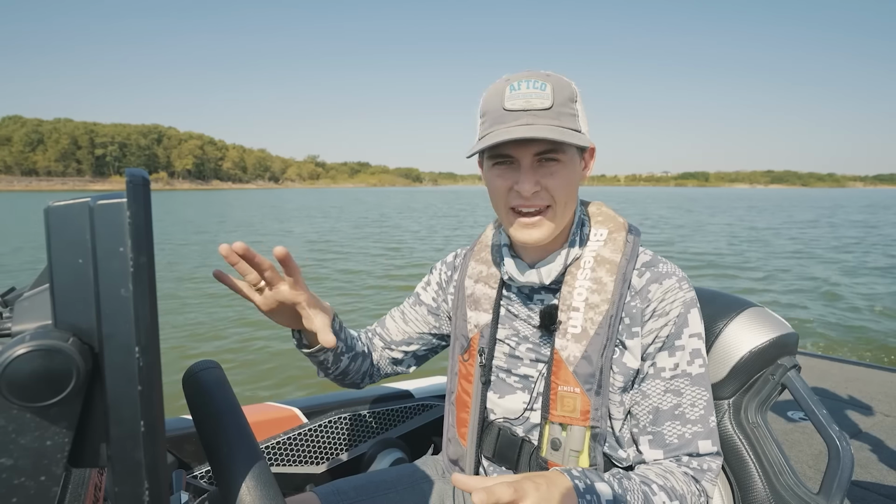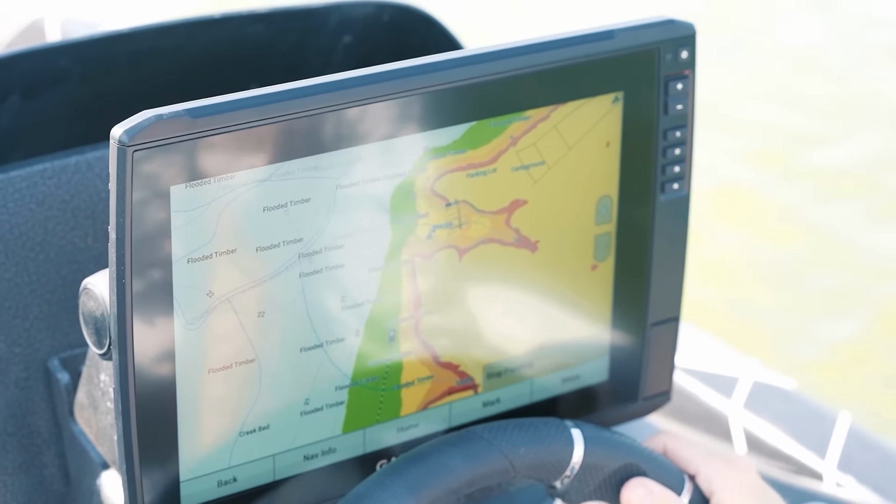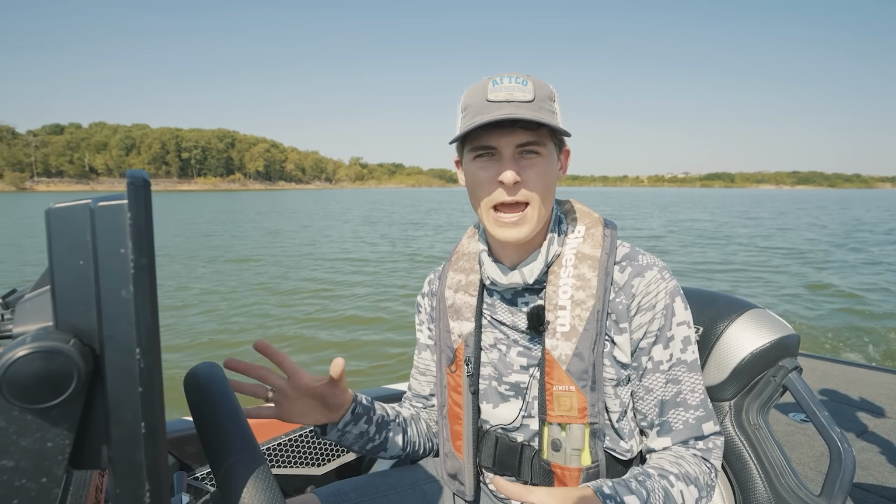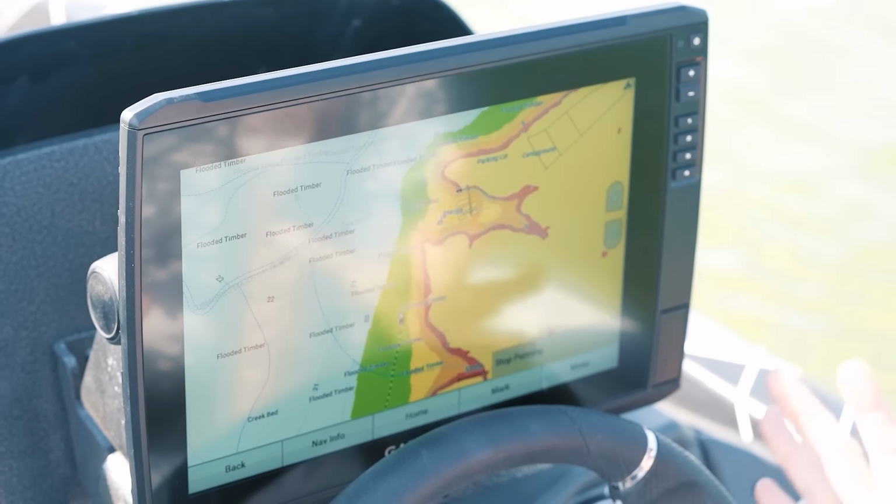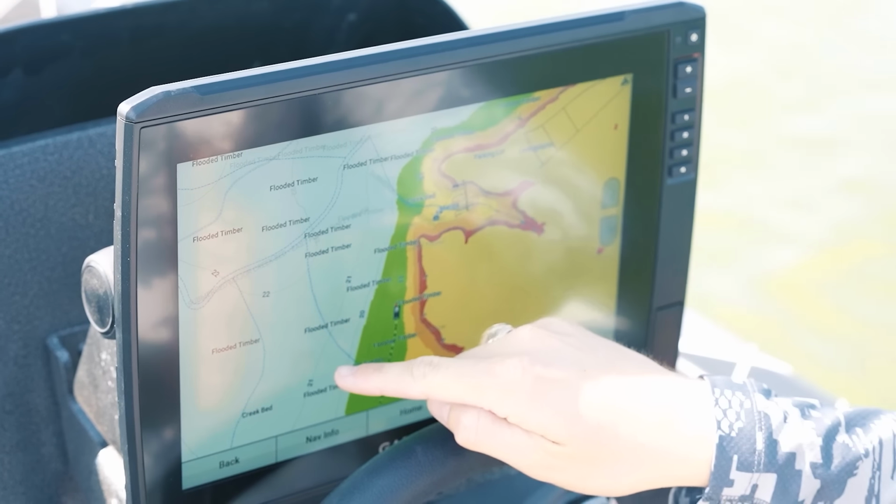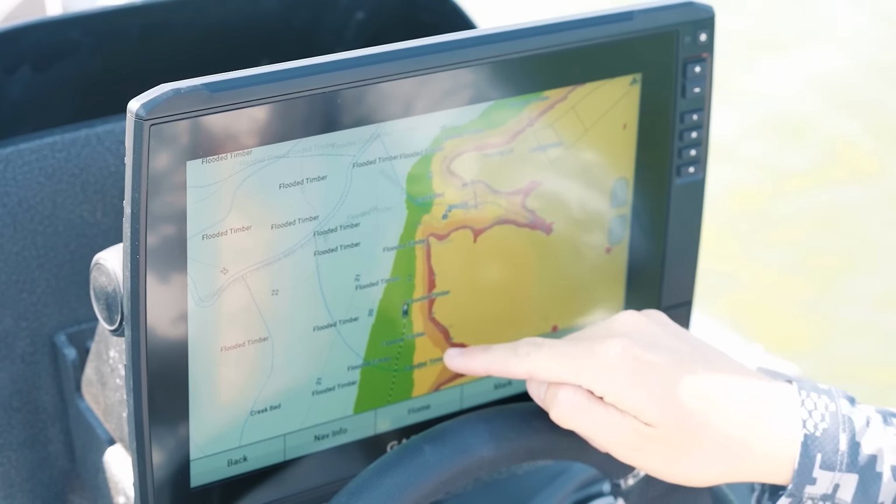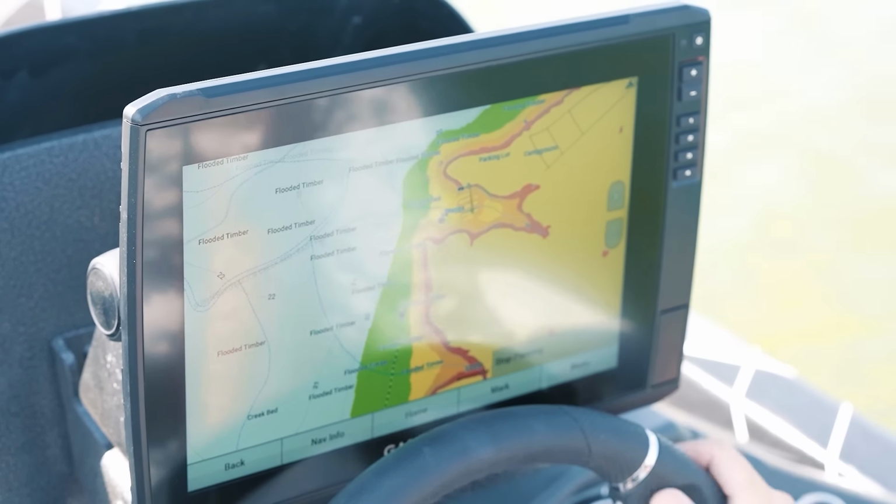Now, two little setting things that I do first. On my map here, you can tell that I have colors on my map. Basically, every fish finder at this point has an option for depth shading. So every 5 feet, I have the depth on the map being displayed as a different color. You see here, green is 15 to 20, yellow is 10 to 15, orange is 5 to 10, and red is 0 to 5.